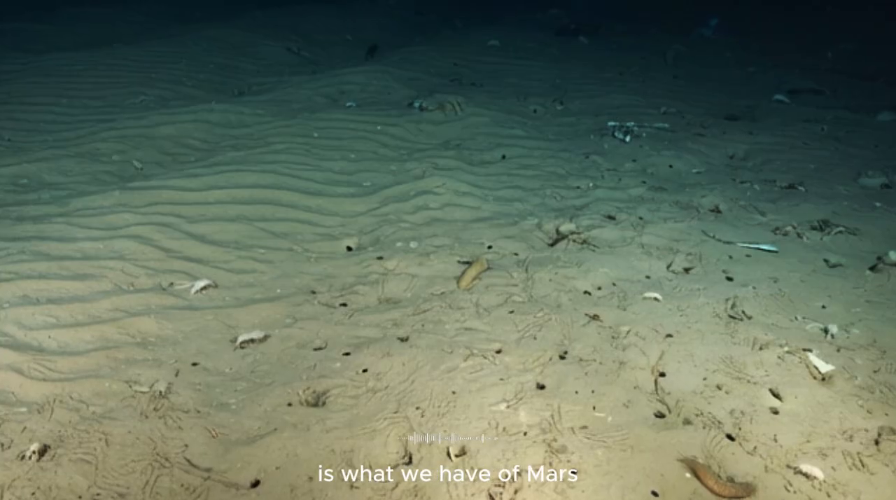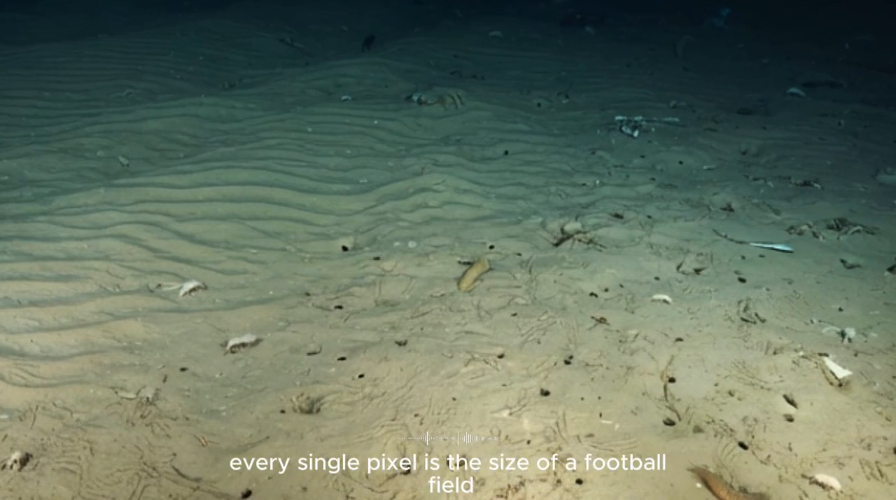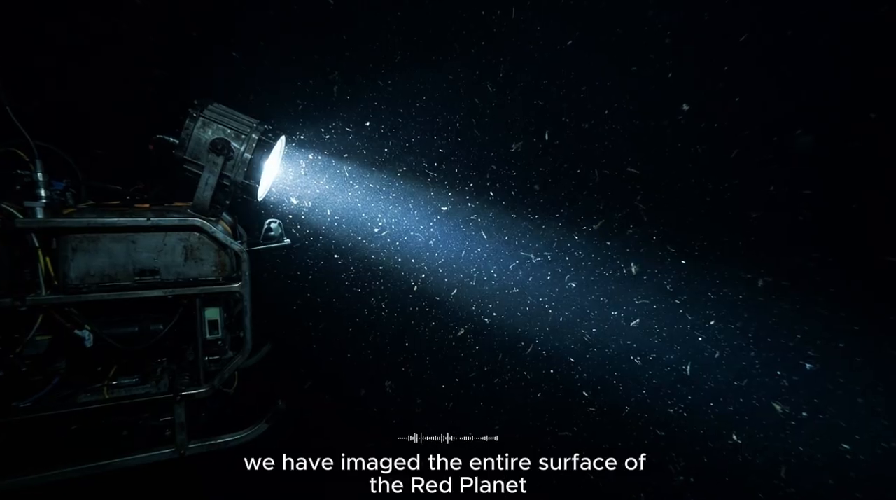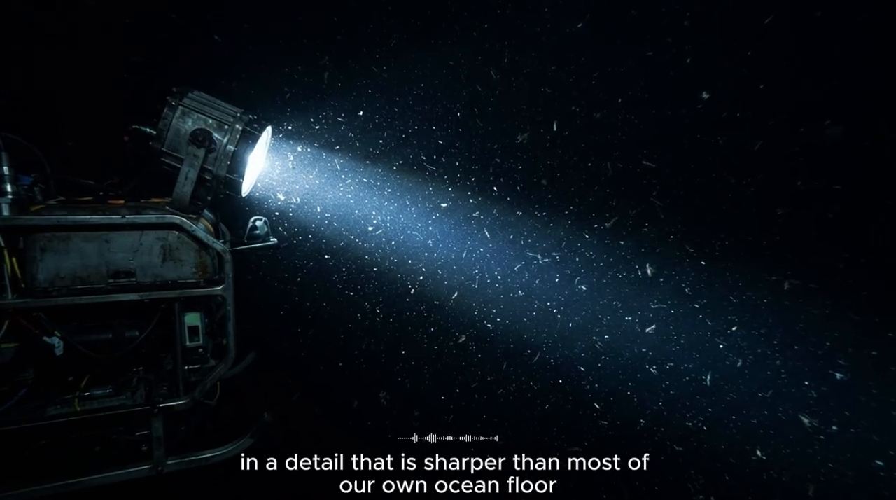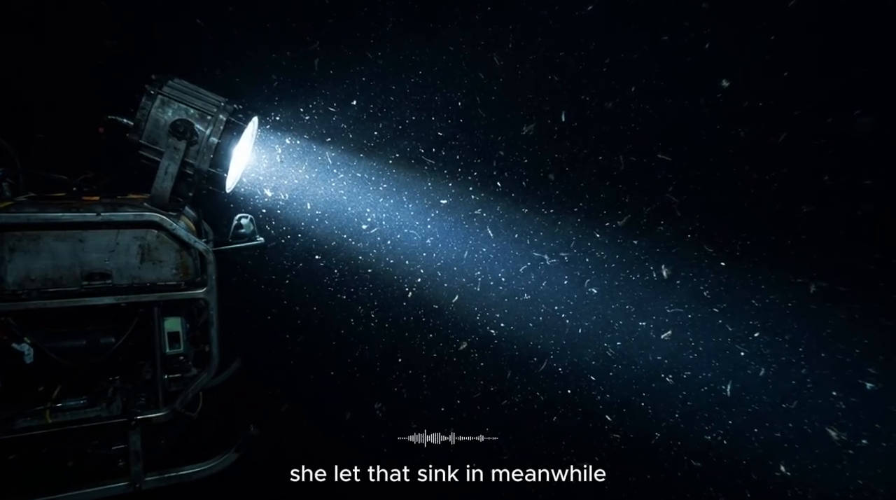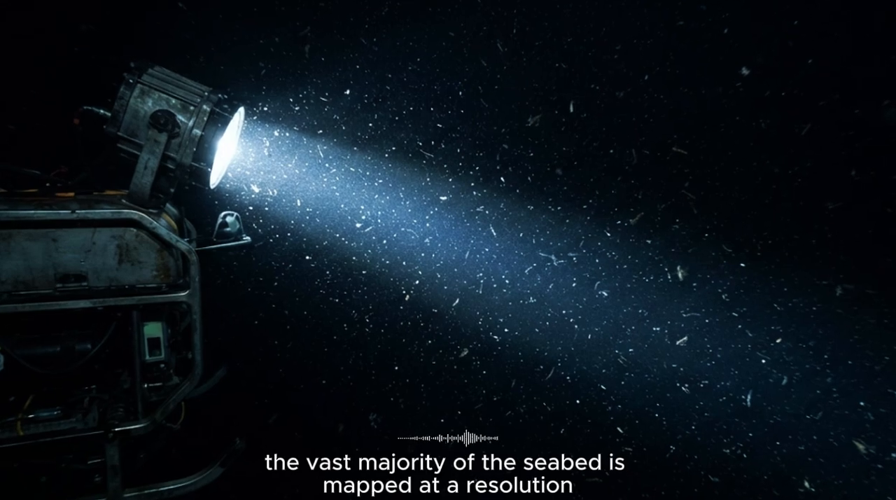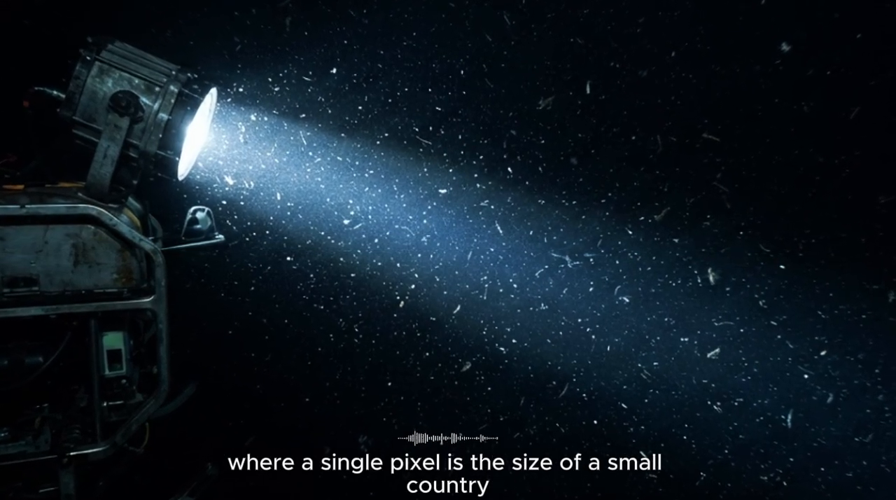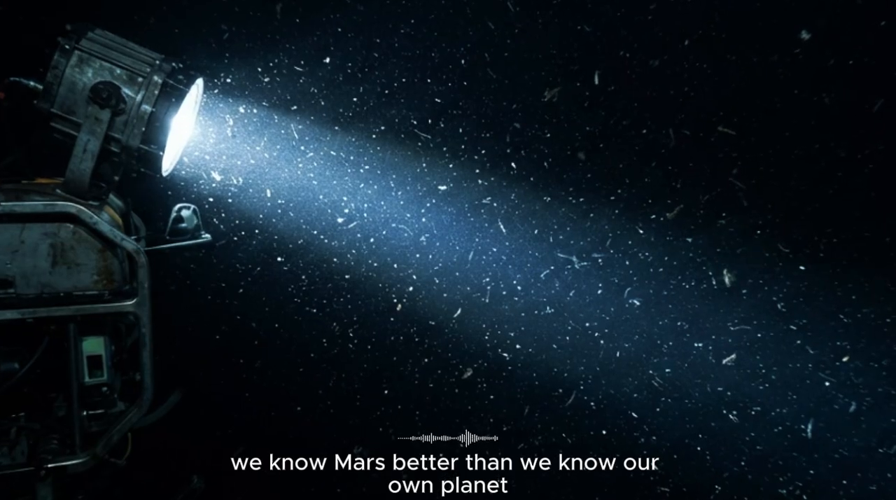"This," she said, "is what we have of Mars. Every single pixel is the size of a football field. We have imaged the entire surface of the red planet in a detail that is sharper than most of our own ocean floor." She let that sink in. Meanwhile, for the Earth, the vast majority of the seabed is mapped at a resolution where a single pixel is the size of a small country. We know Mars better than we know our own planet.